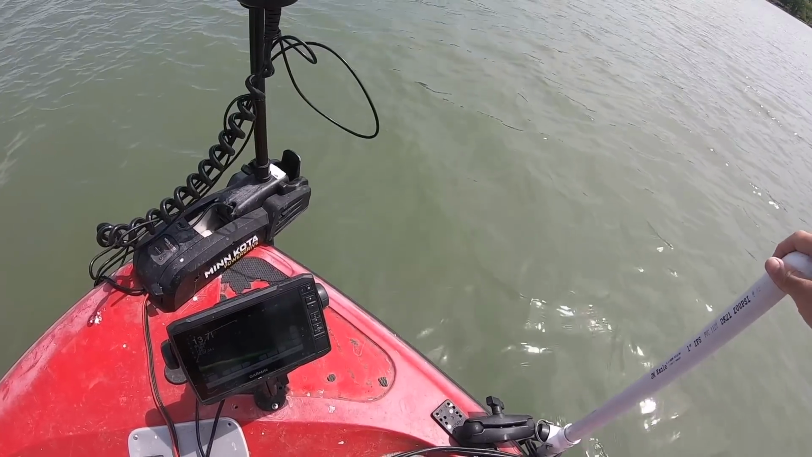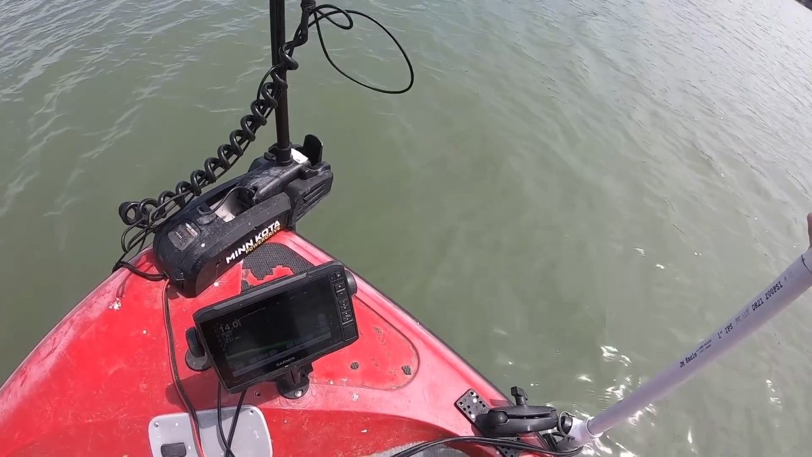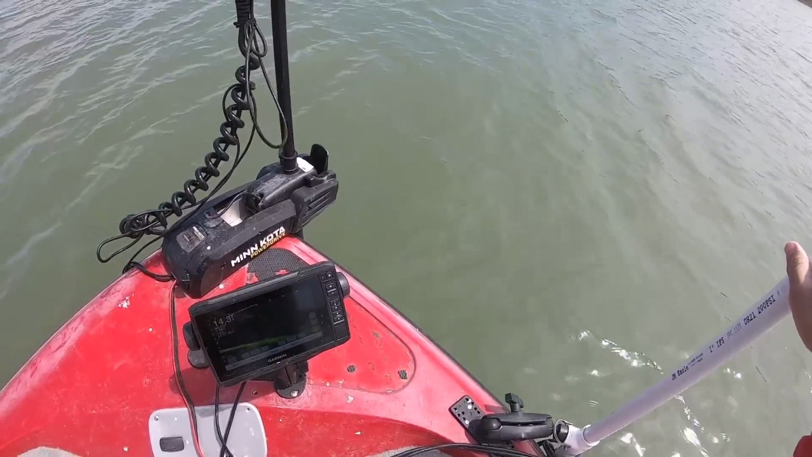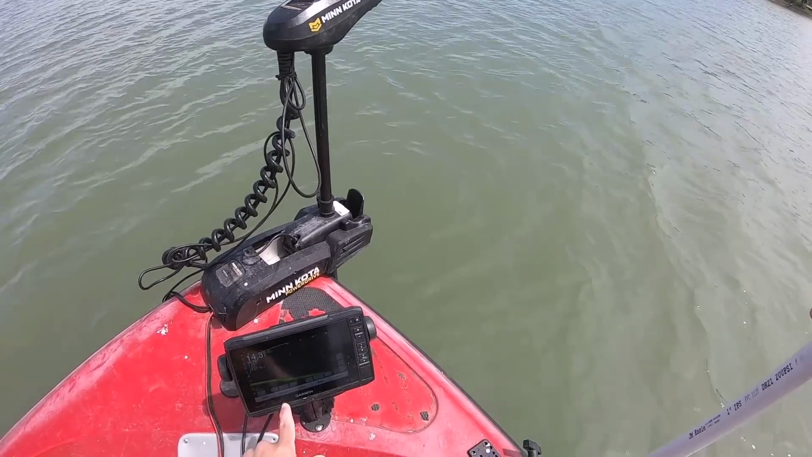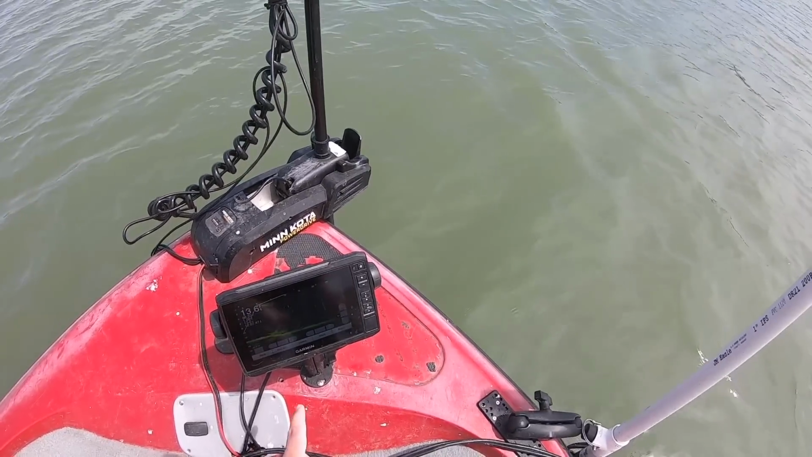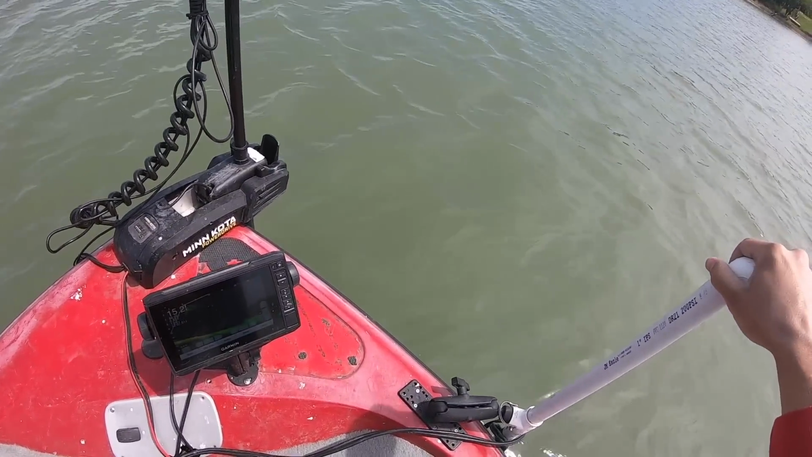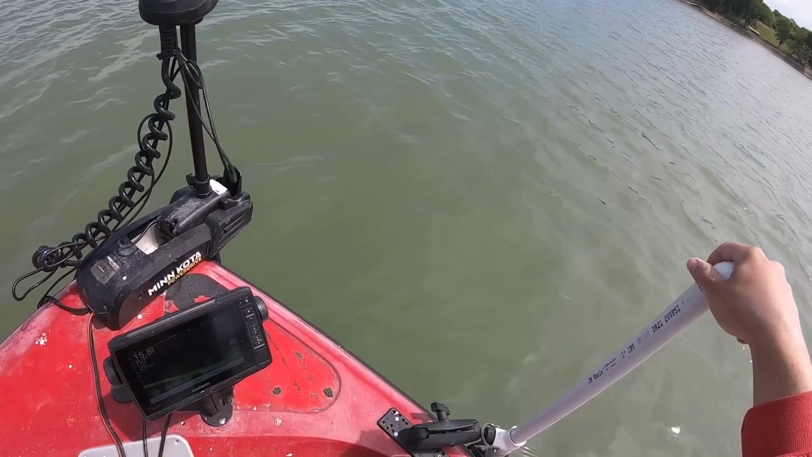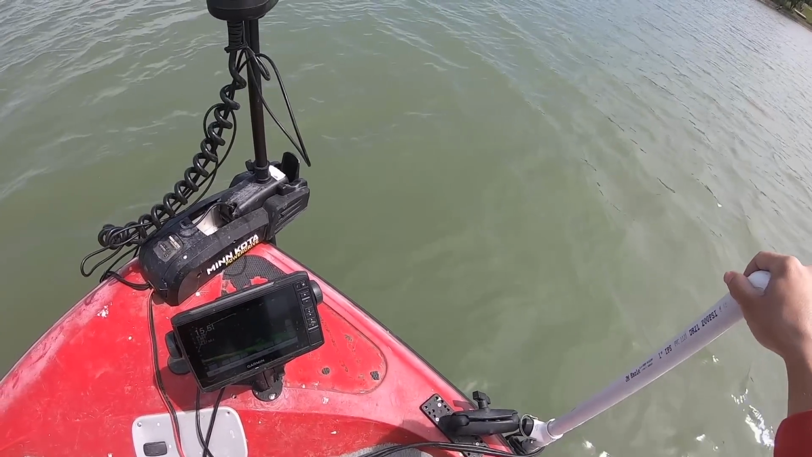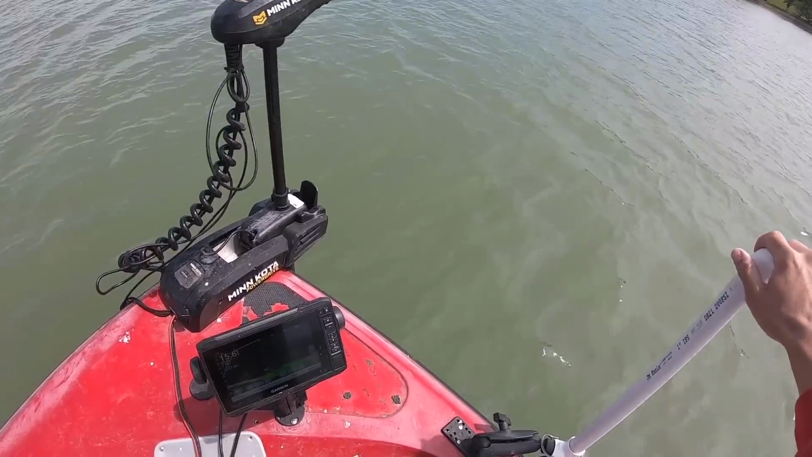Yeah, there's definitely a little bit of brush over here. Now, I don't know if it's gonna hold any fish or not. There's a little bit right here. See it right there? Yeah, a little bit of brush right there. Cannot tell if it's got any fish, but I thought I saw more over here. Yeah, see, here's some more right here. It's just textbook right in between these two buoys.